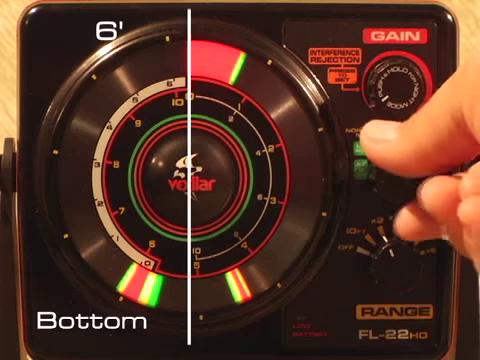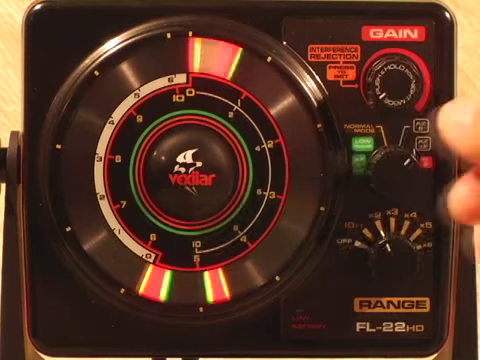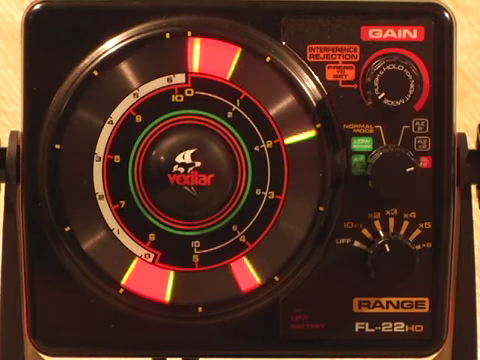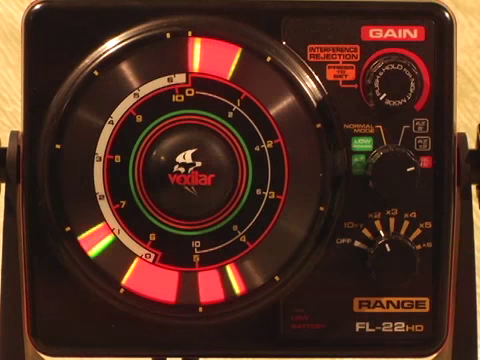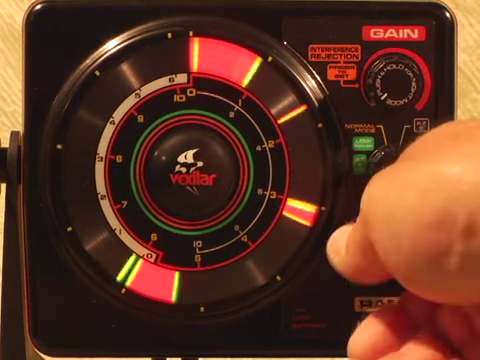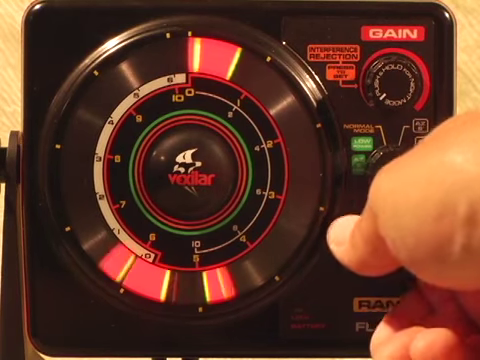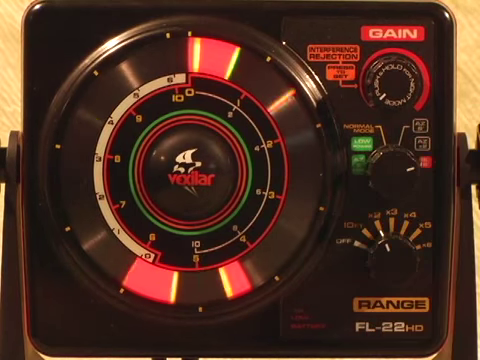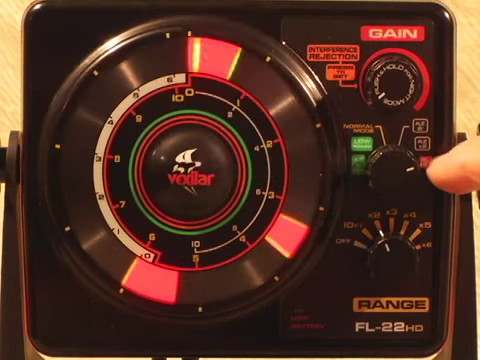Now, as you continue to turn the mode knob to the right, you have the AZ ×2 option, which gives you a look at the bottom 12 foot of the water column instead of just the bottom 6 foot. When you switch to the BL6 mode setting, you are in the bottom lock setting, which is only used for open water application. This mode locks your display to show you the bottom 6 foot on the left side of your display, but the actual depth may be going up or down, and you'll be able to see this on the right side of your display. Again, the BL6 mode option is for open water use only.